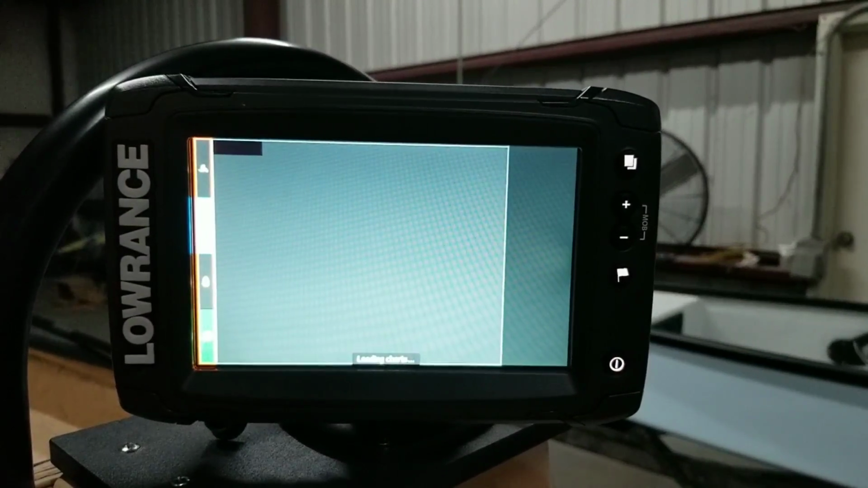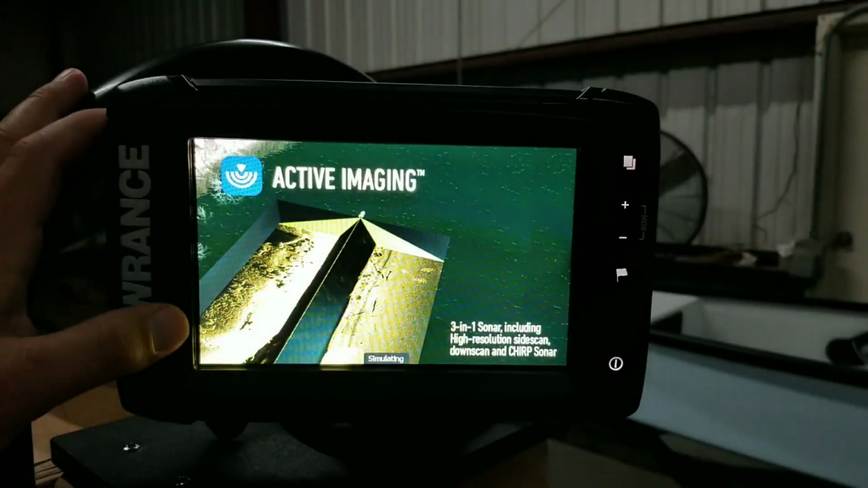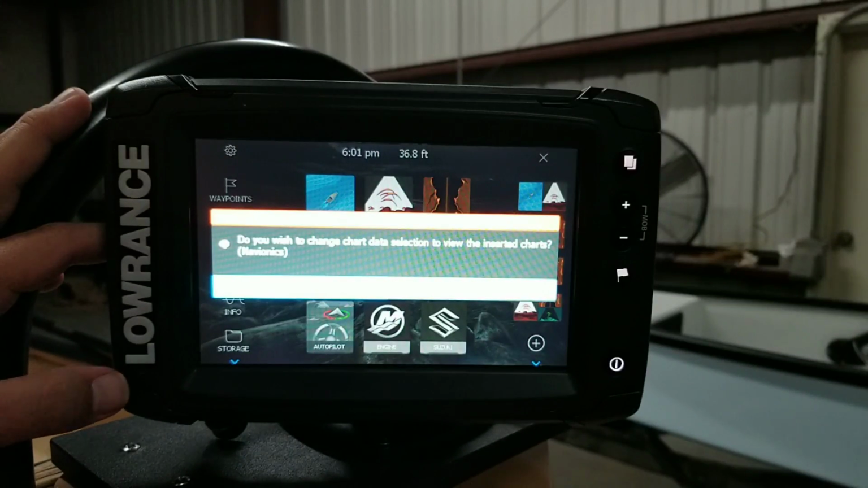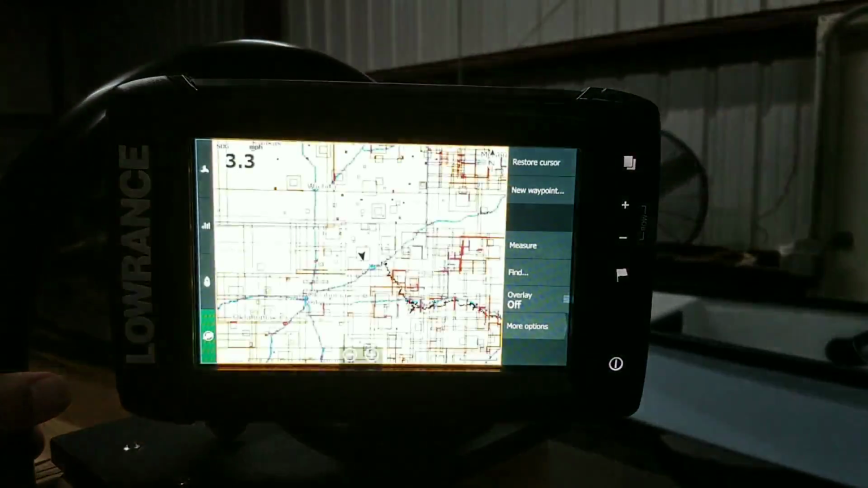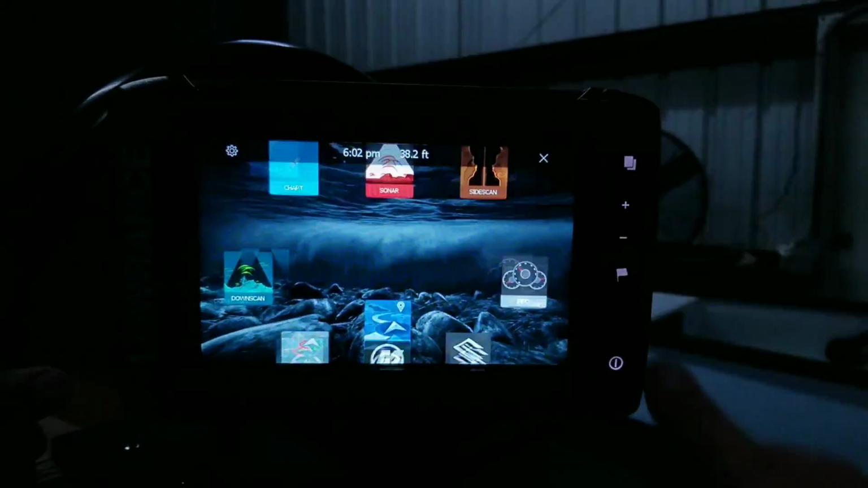Now you're going to see some stuff over here to the side that we just don't have because it's not an NMEA 2000 setup in the boat. So let me go to the home screen real quick. Do you wish to try? Yes, we do. I'm a Navionics guy, and I really like Navionics. All right, so we're going to go to our home screen.